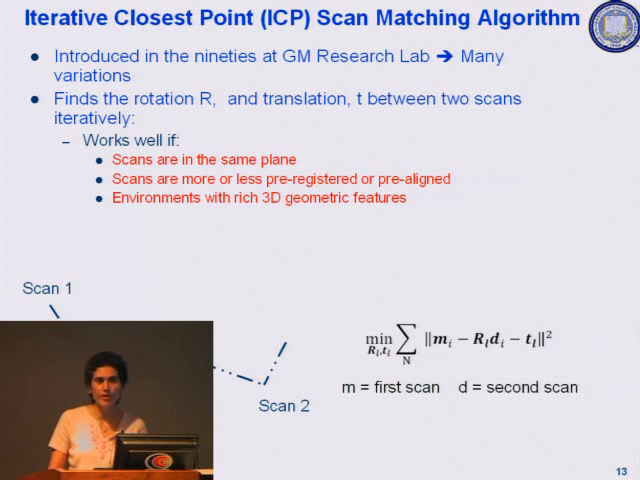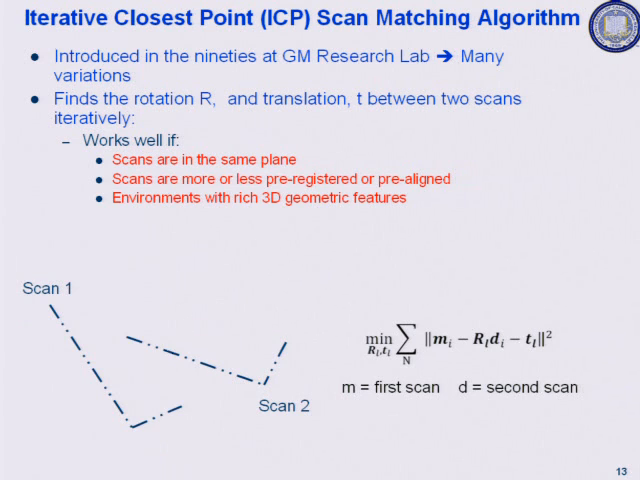At the heart of our localization, we use laser scanners primarily in order to localize the backpack. And at the heart of the algorithms that we use is iterative closest point scan matching. This was invented in the 90s at the GM Research Lab. And the basic idea is if you have 2 scans, shown here, scan 1 and scan 2, by minimizing an objective function, you can find the rotation R and the translation T between these 2 things.